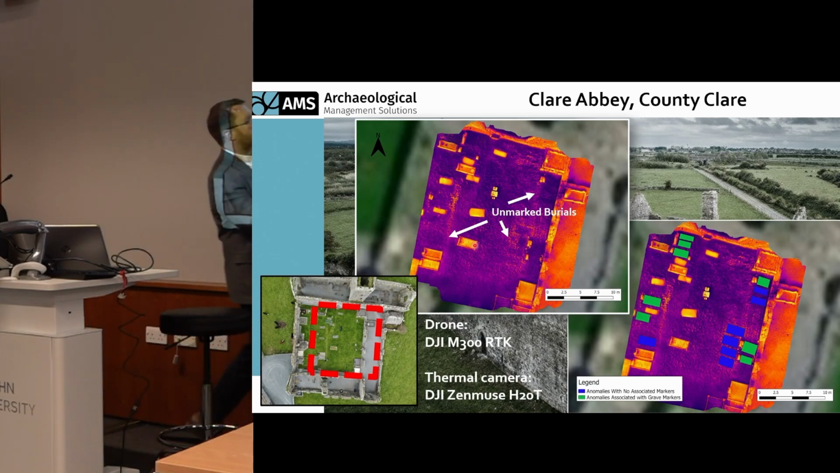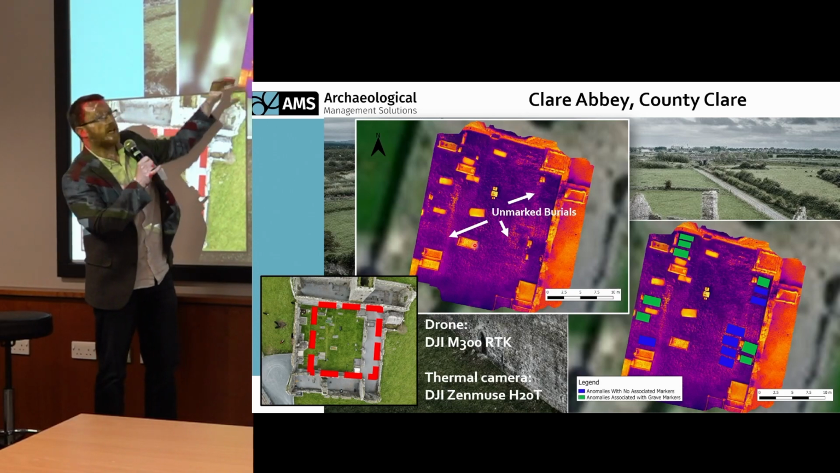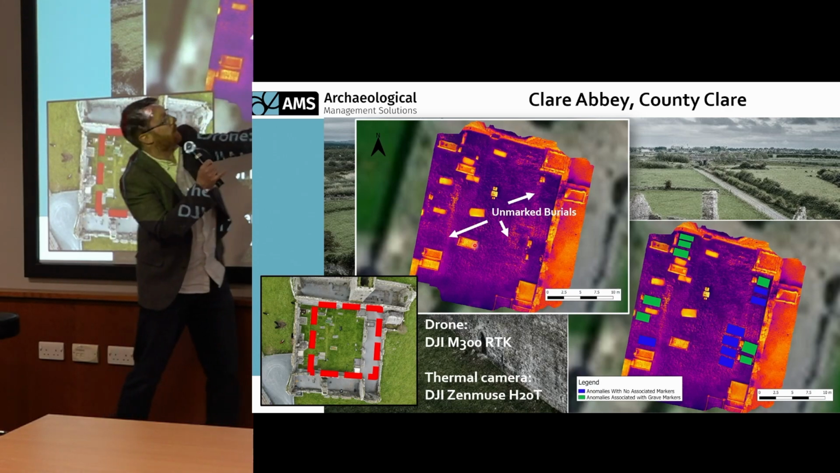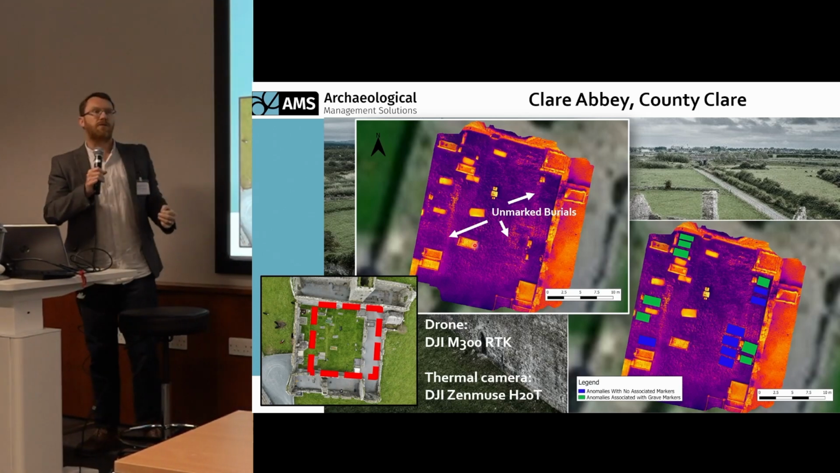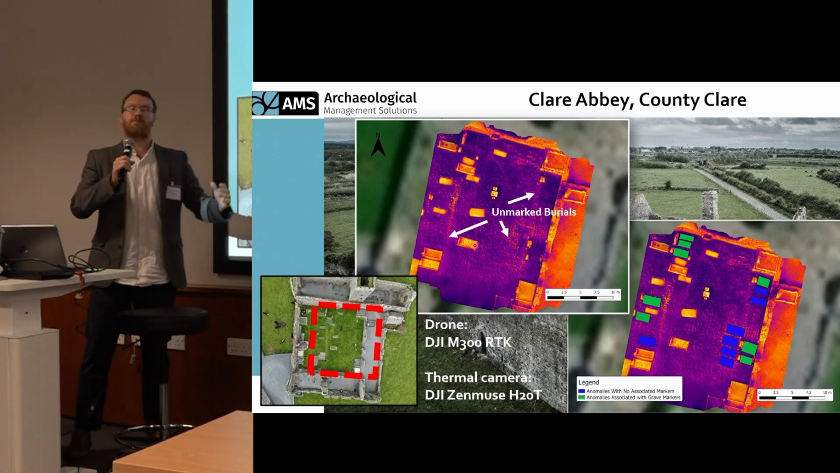So the key thing to draw your attention to is that these are graves. These are known graves, the ones in green. They're known graves, headstones, stones, markings. Unmarked burials, I don't know if you can see the contrast there in purple, they're marked up in blue on that diagram. Up here, a number of unmarked graves. So there's no headstone, no curbstone. There's not even a dip in the topography. We didn't know it was there. It's just a blank space.